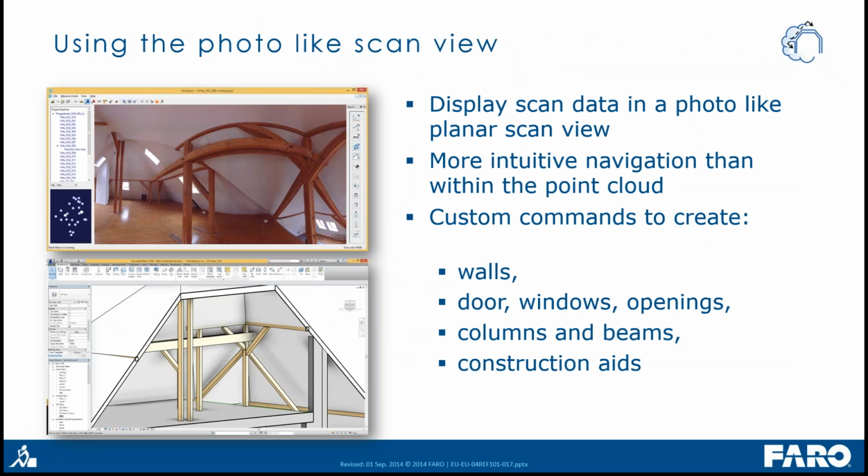Let's have a look at the photo-like scan view. So I guess some of you already know the former product Virtusurf with Revit Link. Virtusurf provides these pretty cool photo-like scan views to work with laser scan data. And Virtusurf has a link to Revit, and all the functionality of this Virtusurf with Revit Link product is now part of PointSense for Revit. So if you already worked with Virtusurf and Revit, then it's possible to use all the tools now with PointSense for Revit. And how does it work?